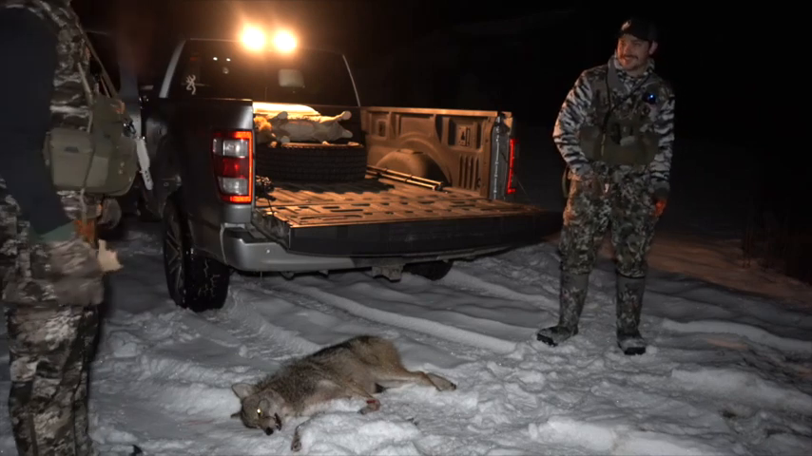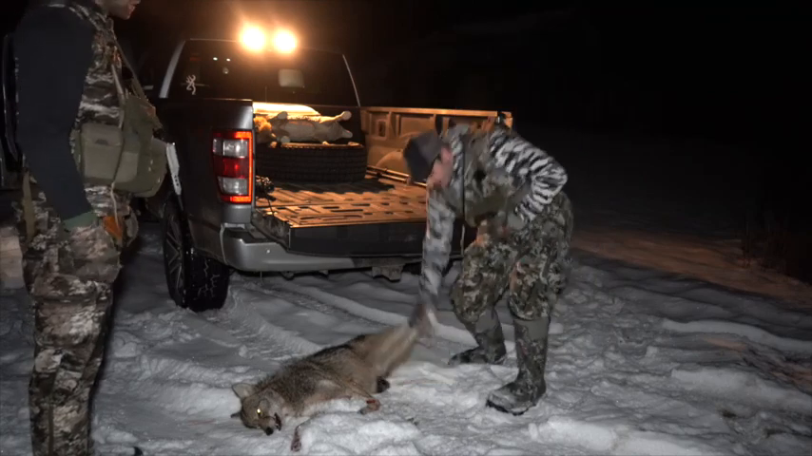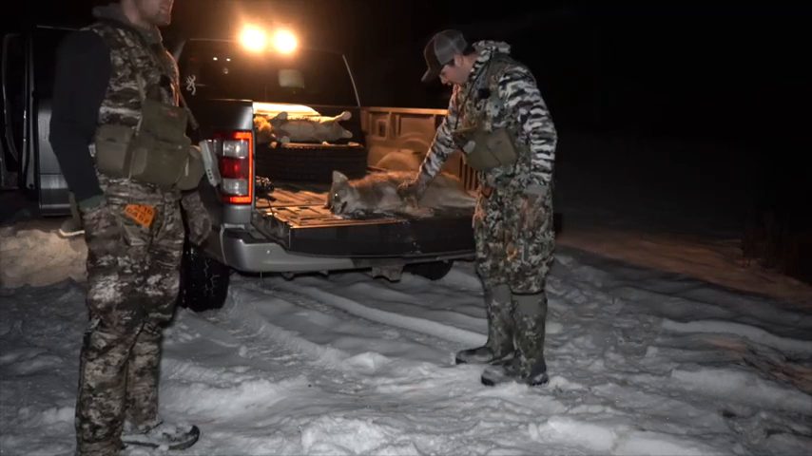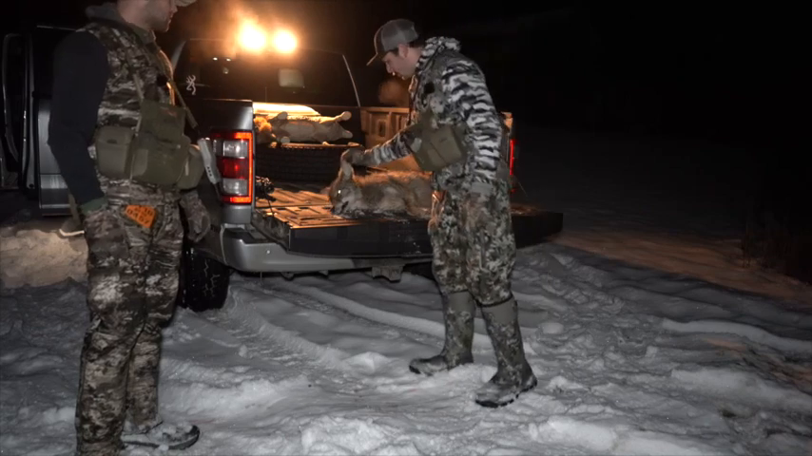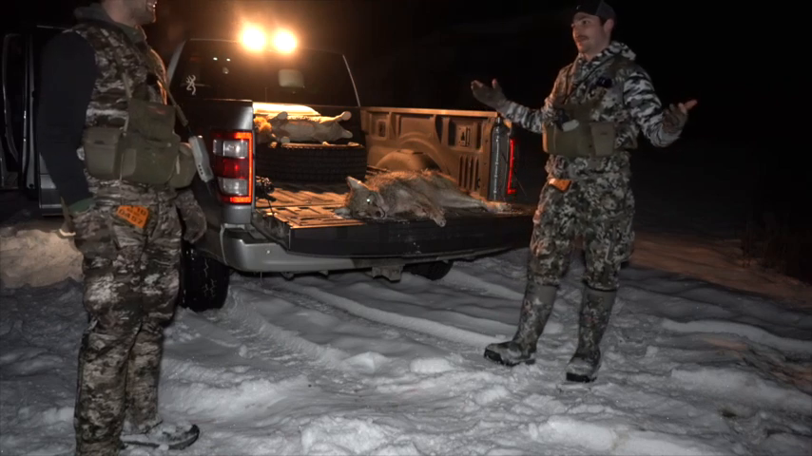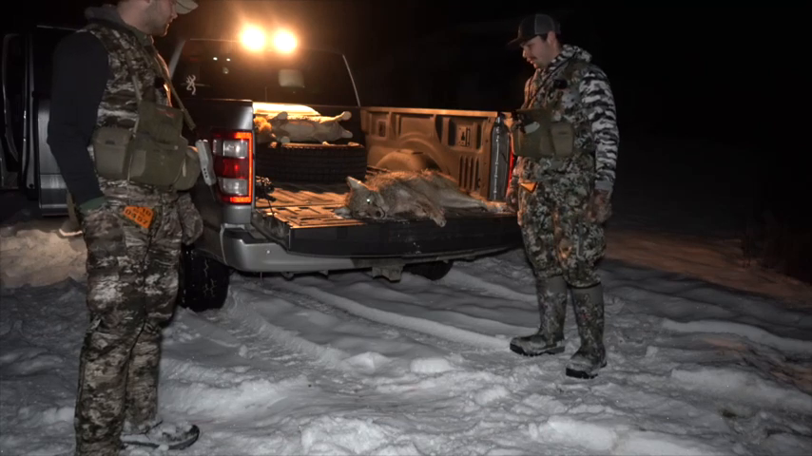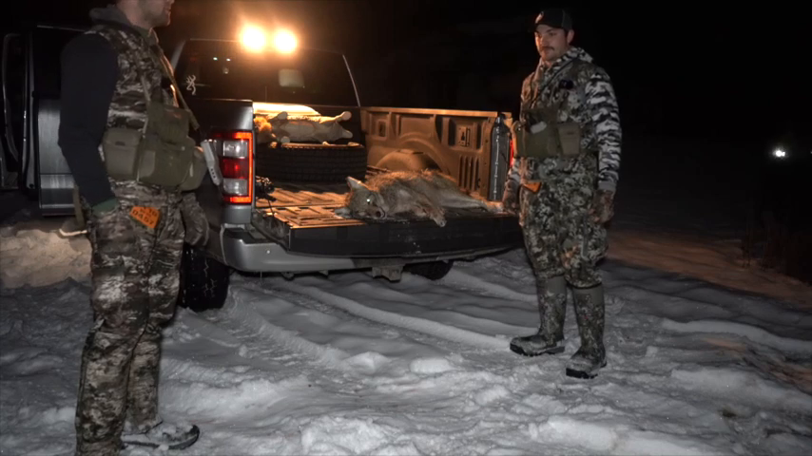Well, we're going to head down the road a bit. There are some spots we haven't hit yet, and as soon as we got probably 5 miles or so from the highway, I got a notification there were pictures going off by our bait pile, so we figured it's gotta be a coyote. We were only about a mile or a couple miles down the road, so we decided to pop up here quick before we head off farther, and sure enough, it ended up being 2 coyotes.